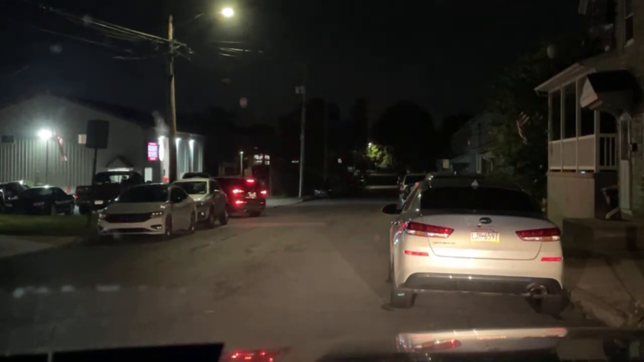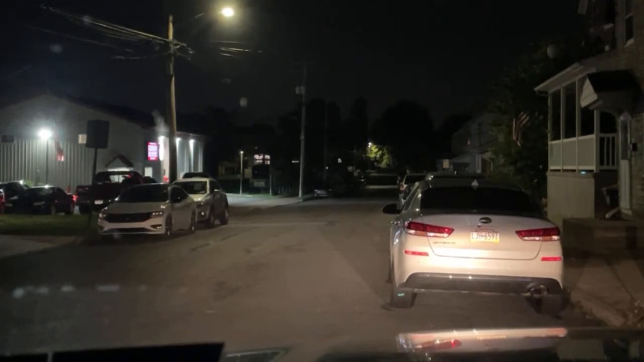Here they come. The volleys are showing up. Nobody does this any better than me, all right?